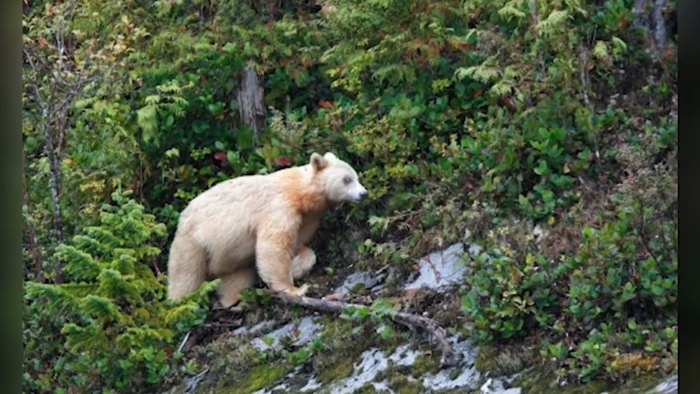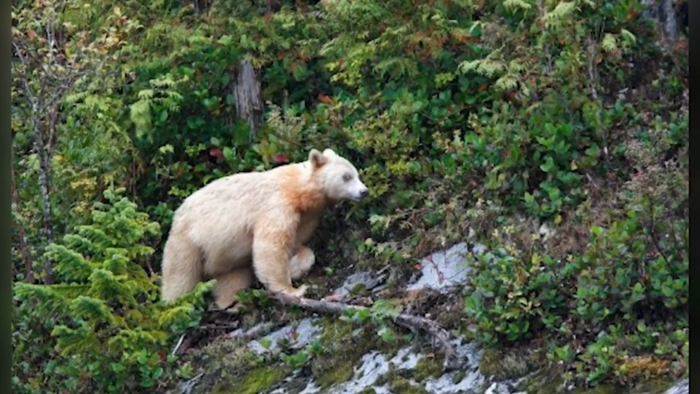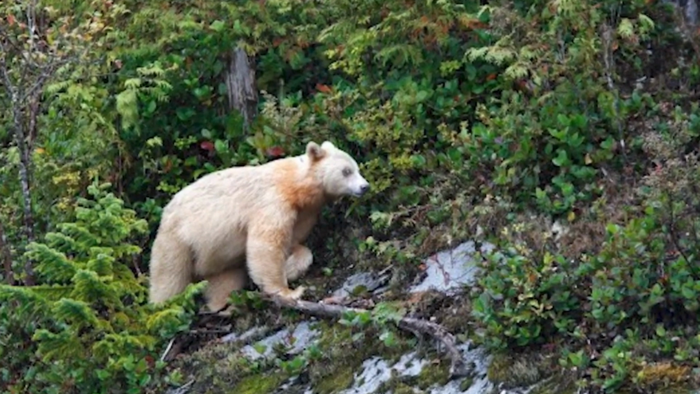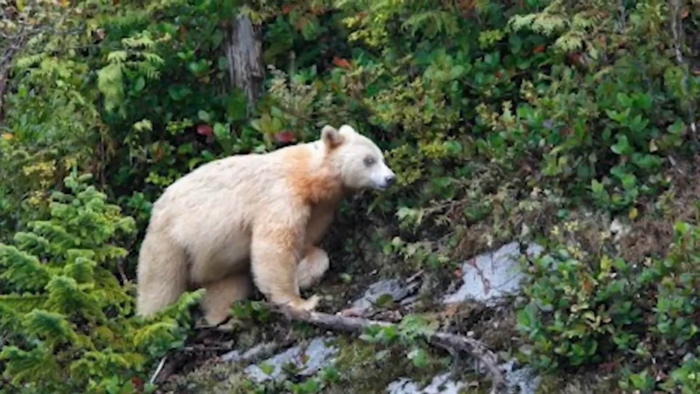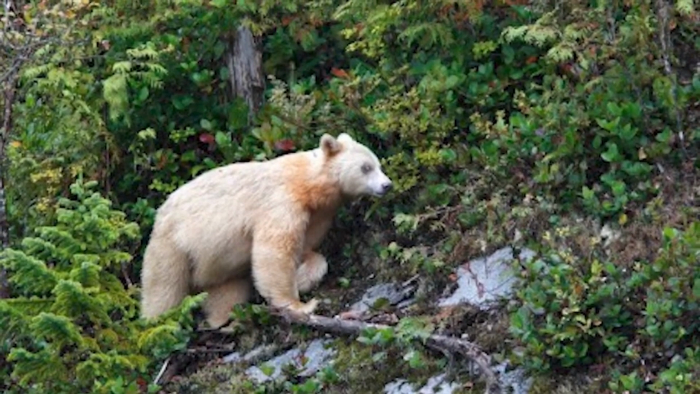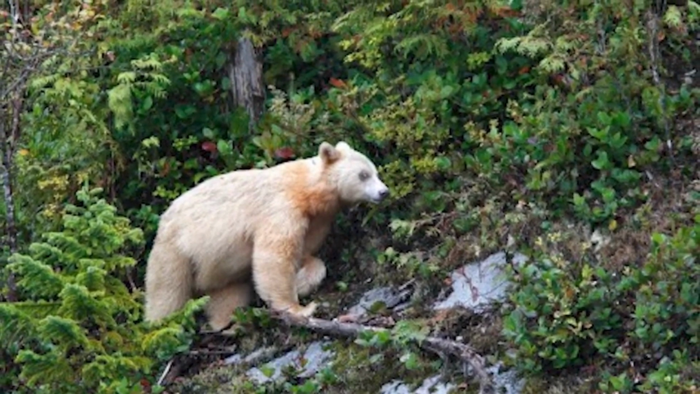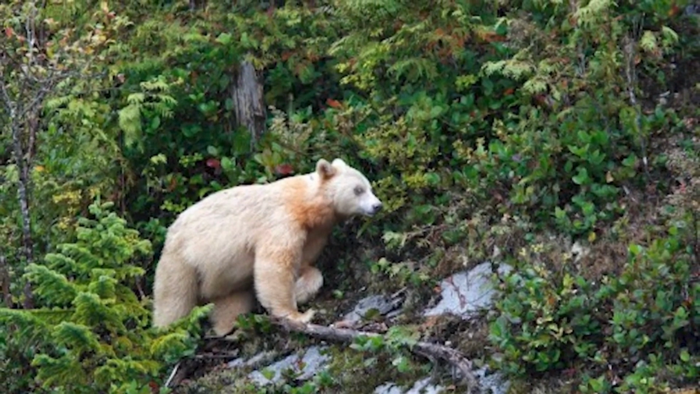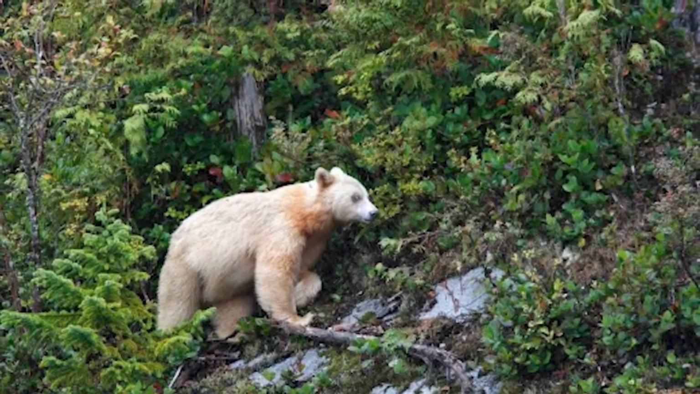Officials in Michigan have confirmed that a black bear with white fur, also known as a spirit bear, is roaming the woods in the western parts of the Upper Peninsula. This is a very rare animal. It is the first time an extremely rare animal has ever been seen in the state. It was caught on a resident's trail camera in early September, according to MLive.